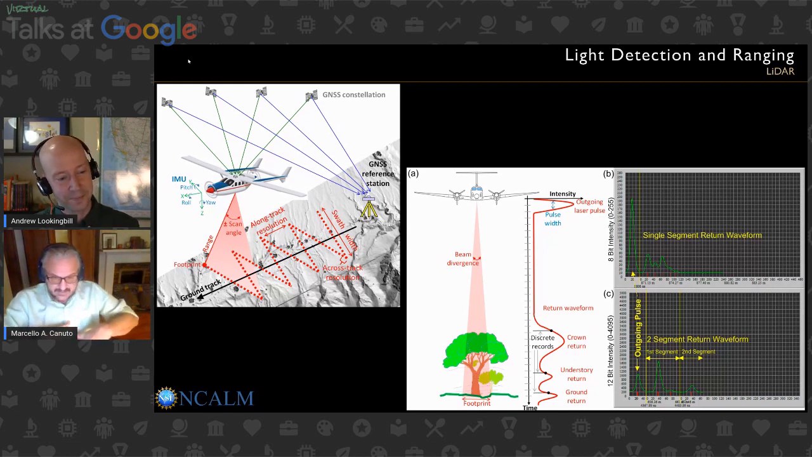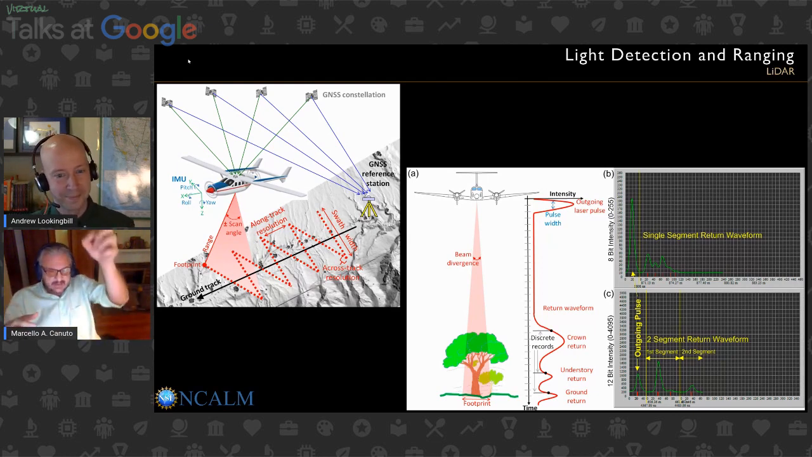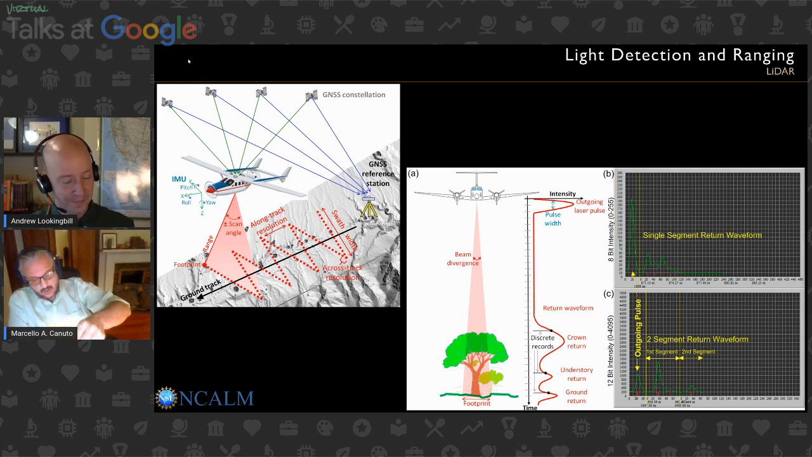So what happens is you get a sensor that is recording all of these returns, and it essentially develops what's known as a point cloud, right? It's a cloud of data that is, for any given moment, measuring many, many different distances that are essentially distances to the crown of that spot, to the understory, and then if we're lucky, to the ground surface.